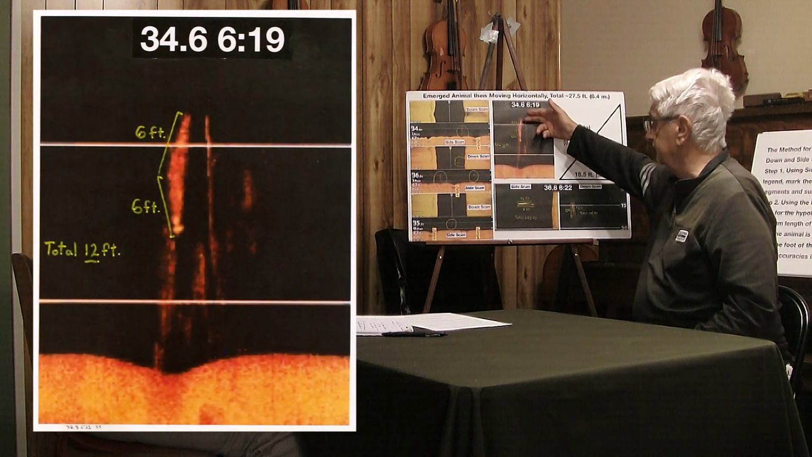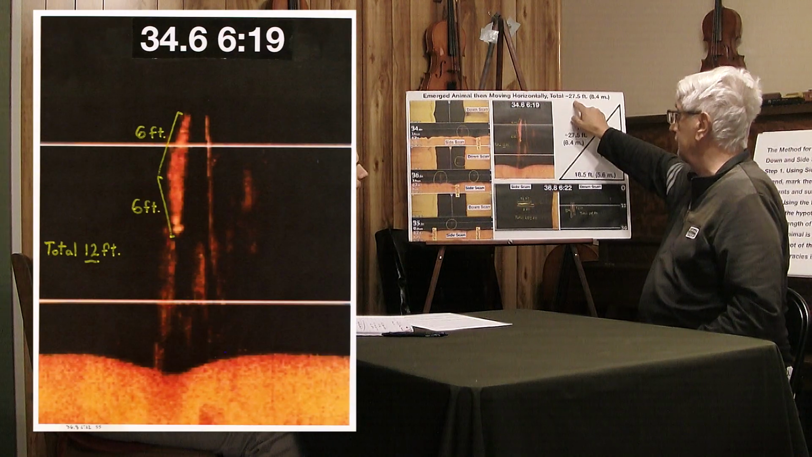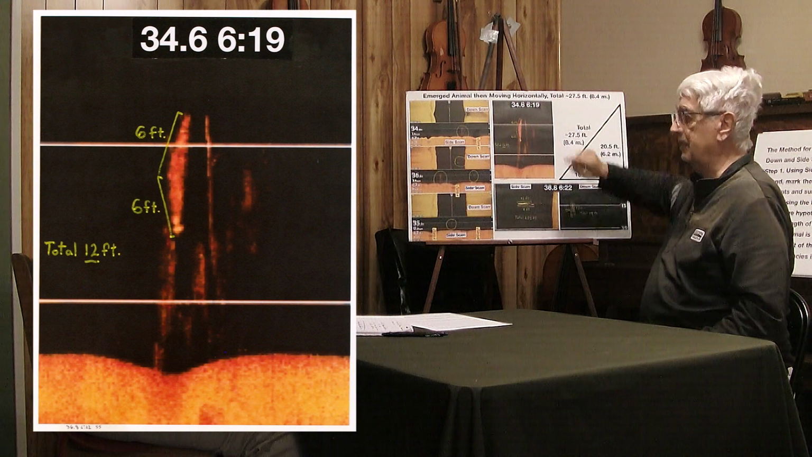All right. We have an animal we think was emerging and then moving horizontally. I always say it looks like it's coming up vertically, but it also is moving sideways. So what we're only seeing is about half of the animal this way. It's moving away from us probably. And then we're seeing it there. So this is an animal that is roughly 6 feet by 6 feet here, 6 feet here, about a total of 27, almost 28 feet long.